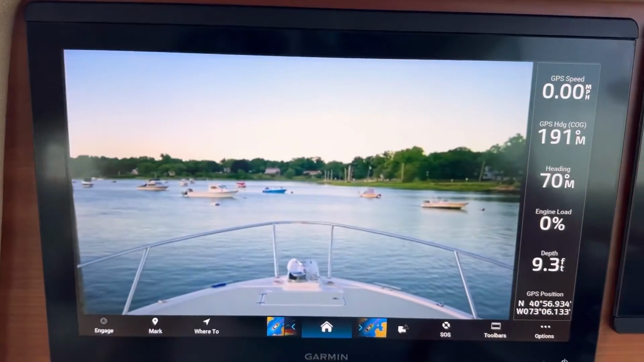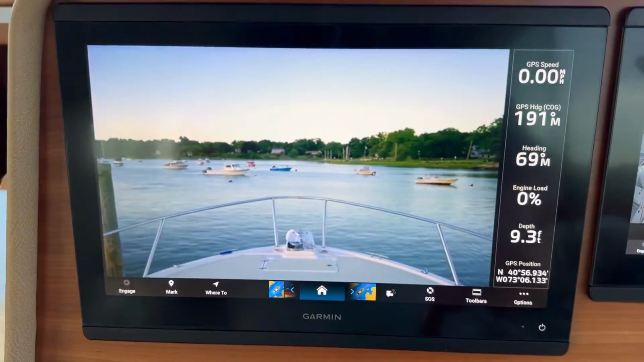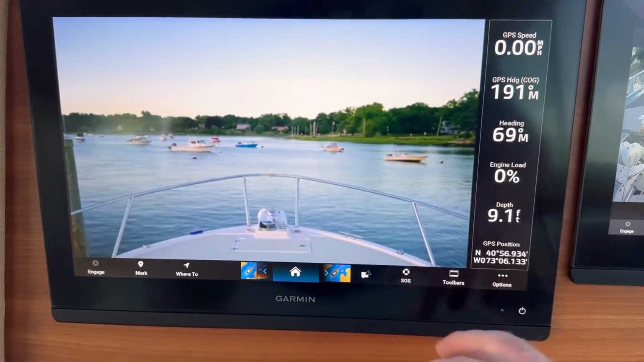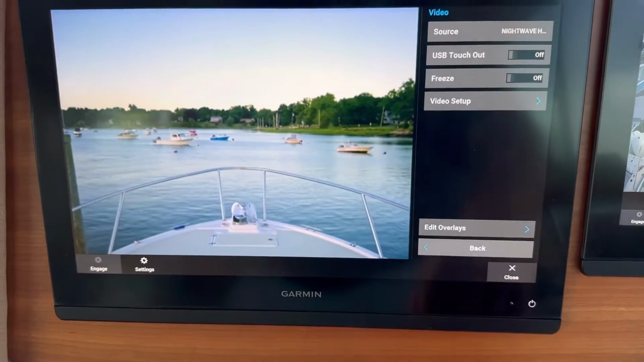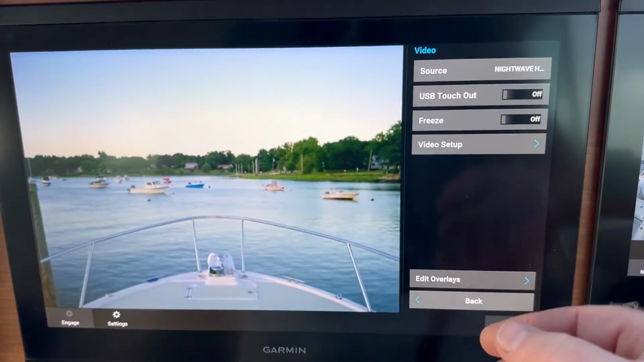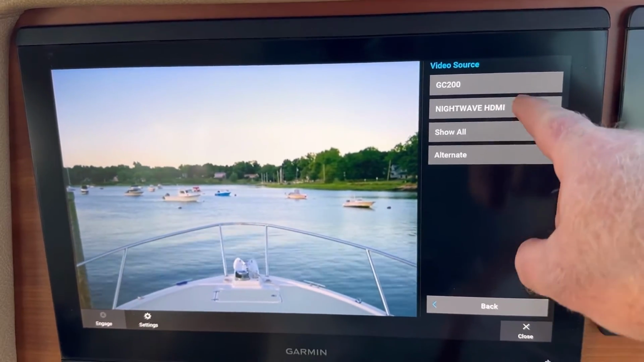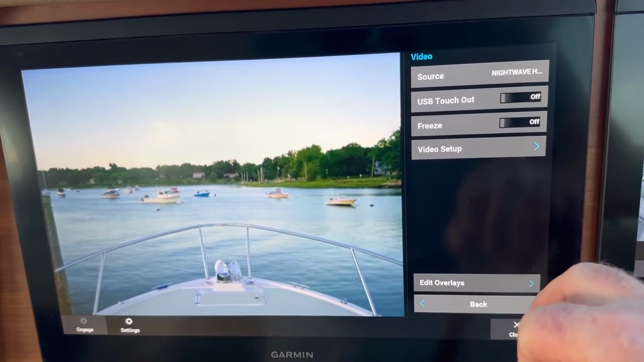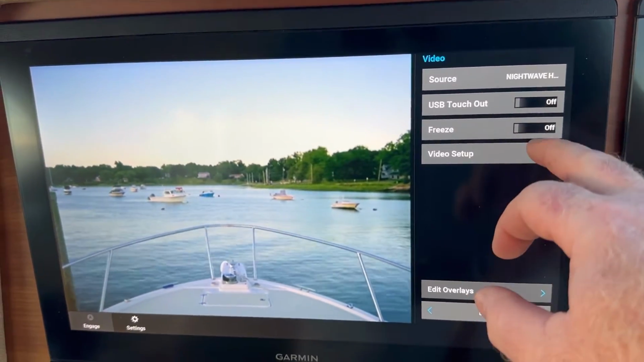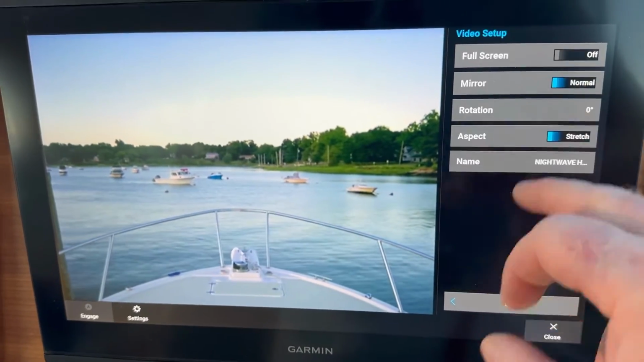In terms of options and configuration of the Nightwave on your Garmin device, there's not a whole lot of options. If I hit the options button here, these are the standard options on the screen. You've got your source. I've got my GC200 and my Nightwave. I'll just leave it on Nightwave. You can freeze. I haven't used that. And then you have video setup.